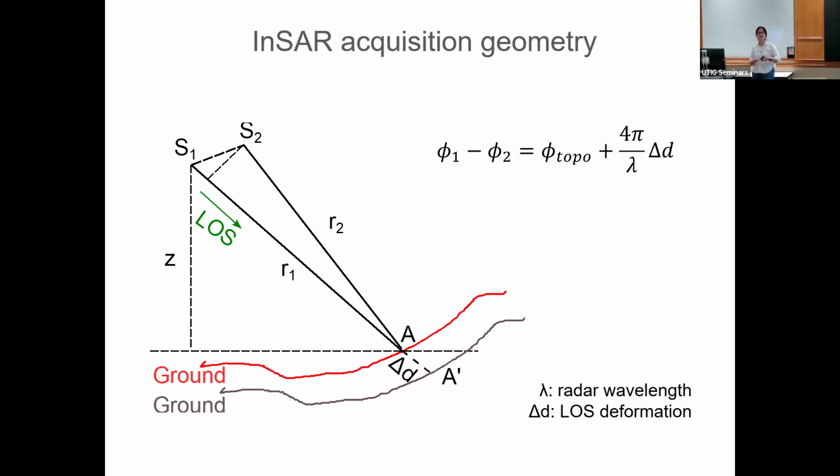By subtracting that, you can use the same technique to measure centimeter-level deformation. We say centimeter because each phase cycle can be converted to line of sight deformation by a factor of 4 pi divided by lambda. For an L-band sensor, lambda is 24 centimeters, which means each phase cycle is 12 centimeters of deformation.